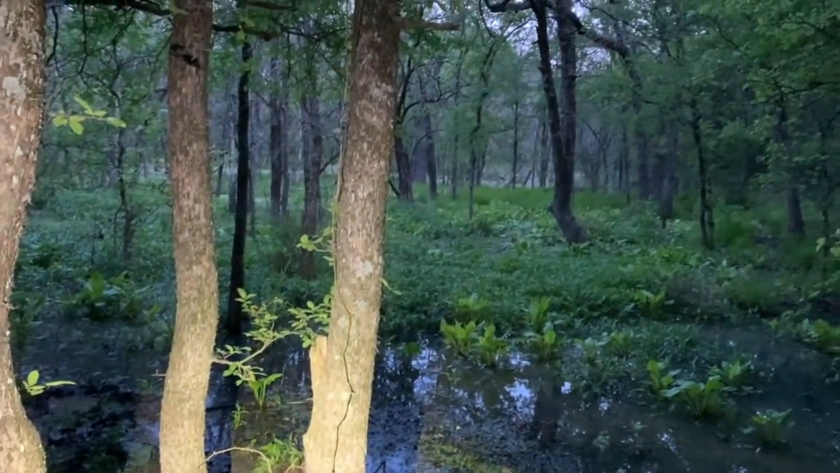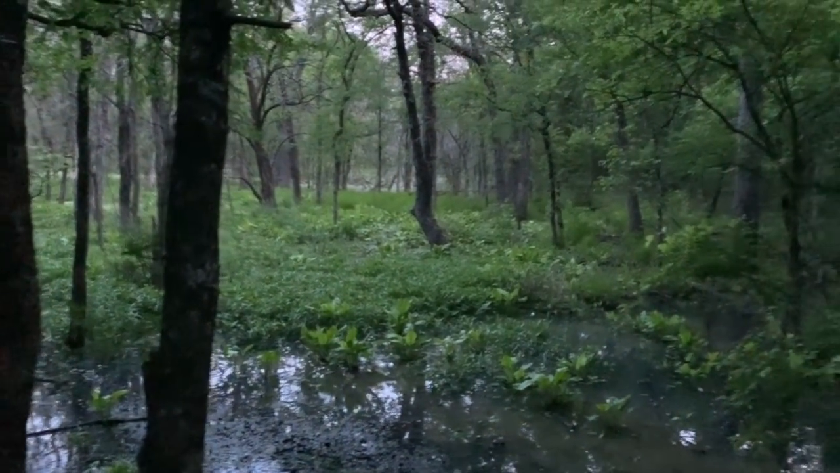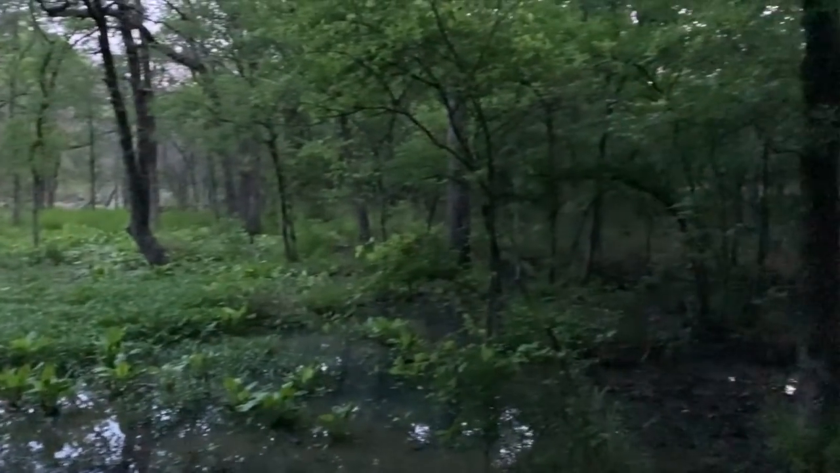But look at the terrain here. I mean, it is just swamp bottoms down here. This is what they like. They like the cover here. As you can see, he's just been wallowing down here. This is what they like.